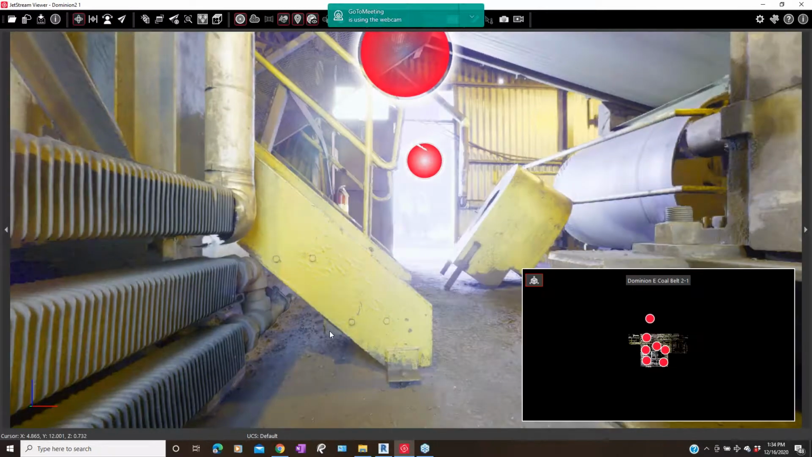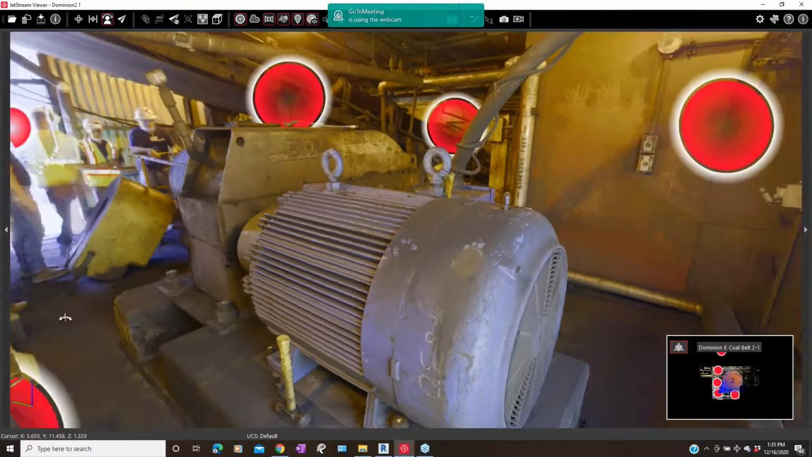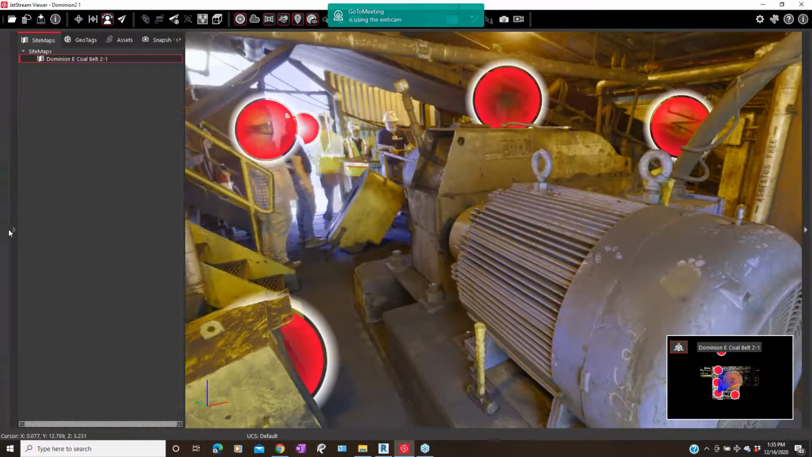And we can click at any one of them and look through the scan and see the objects. So this is one of those gnarly objects that you might need to measure and examine, but it's not an easy thing to capture. But with this scan, we've gotten it.